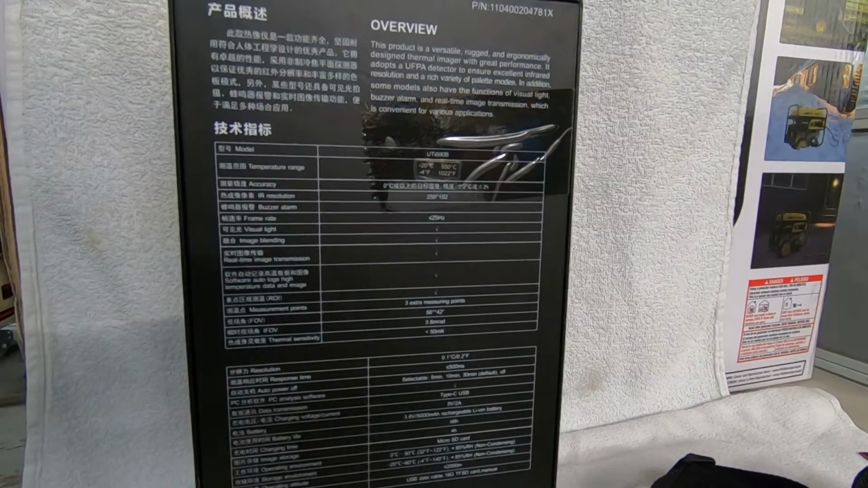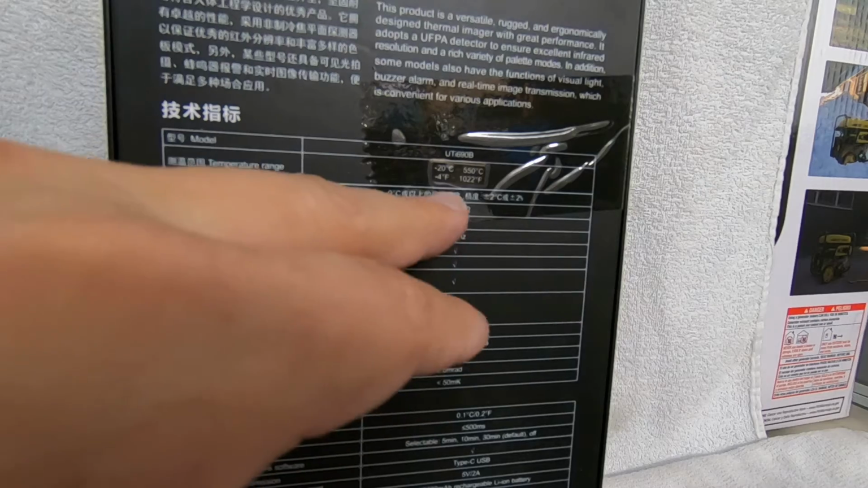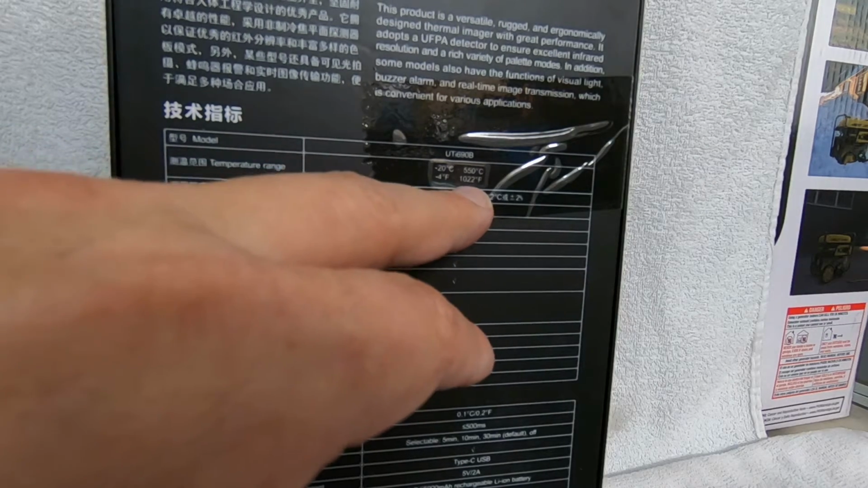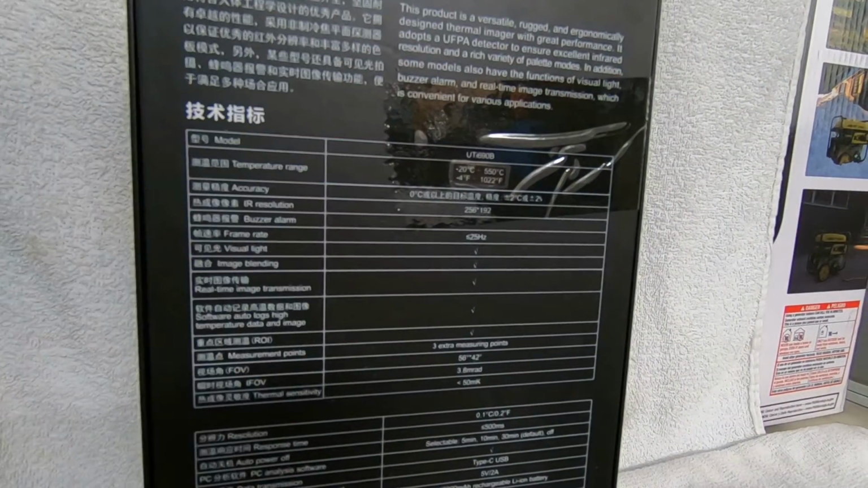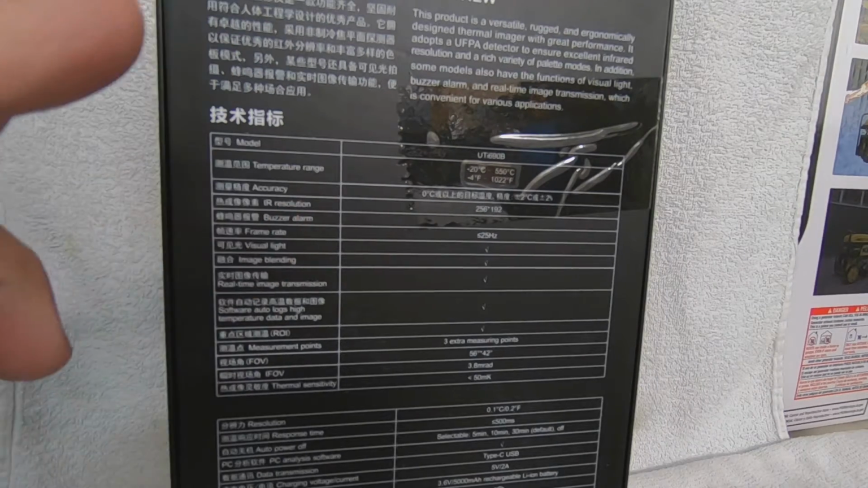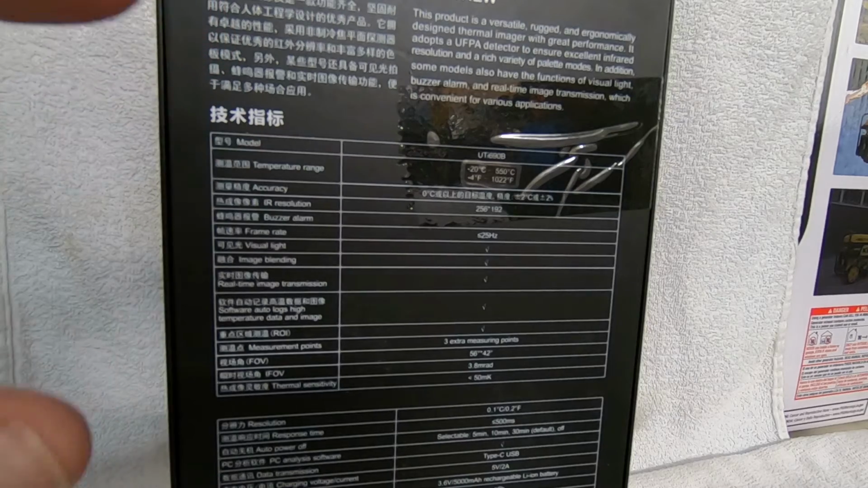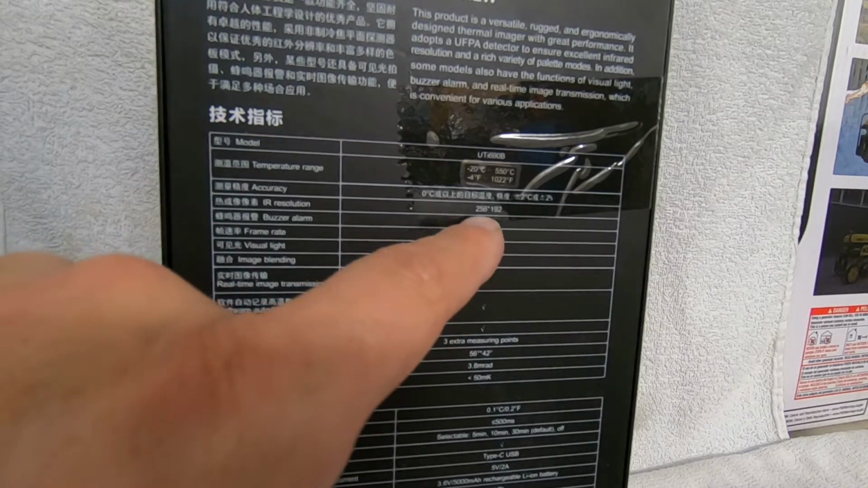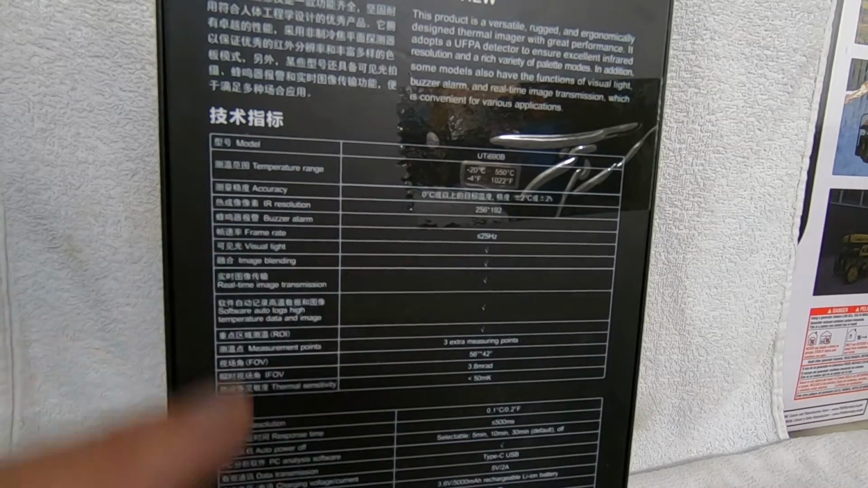So the temperature range that this will go down to and up to is -4 degrees Fahrenheit to 1022 degrees Fahrenheit, or -20 degrees Celsius to 550 degrees Celsius. IR resolution, meaning the sensor of this infrared camera, is 256 by 192, which is pretty high.